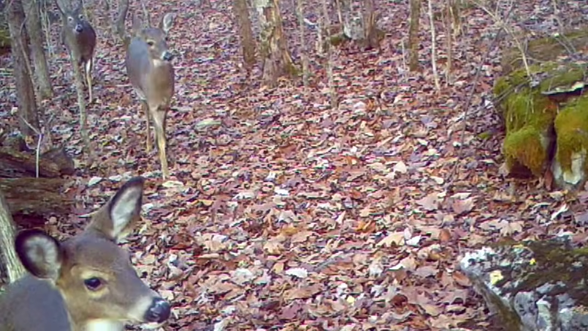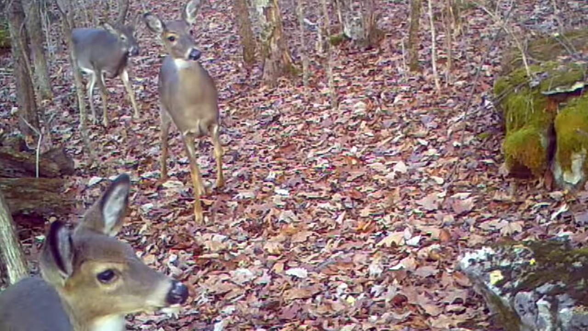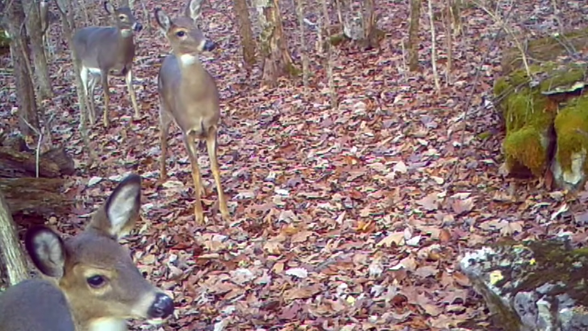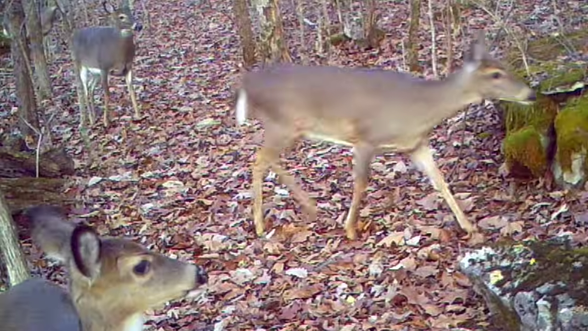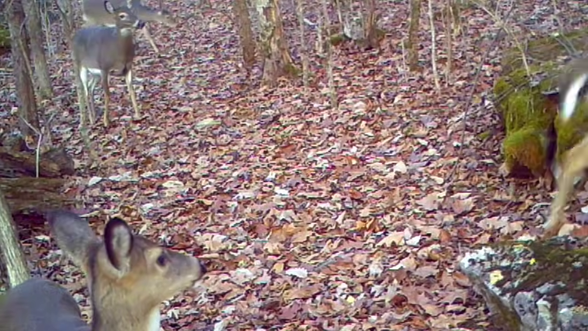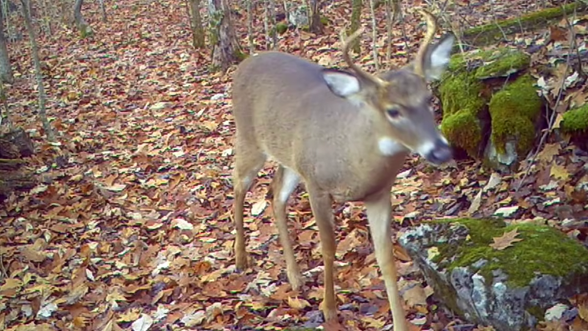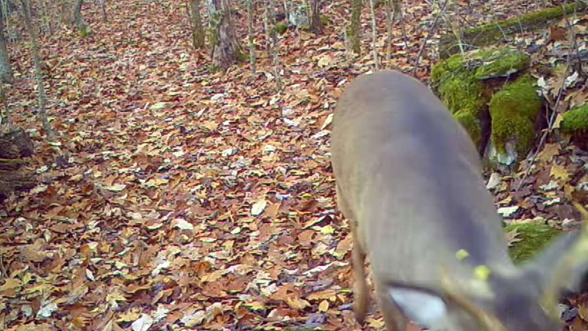And the deer herd, these bucks are just keeping them moving, pushing them around. But they're still wary. And these bucks, they're just following this little herd around, waiting on them does.